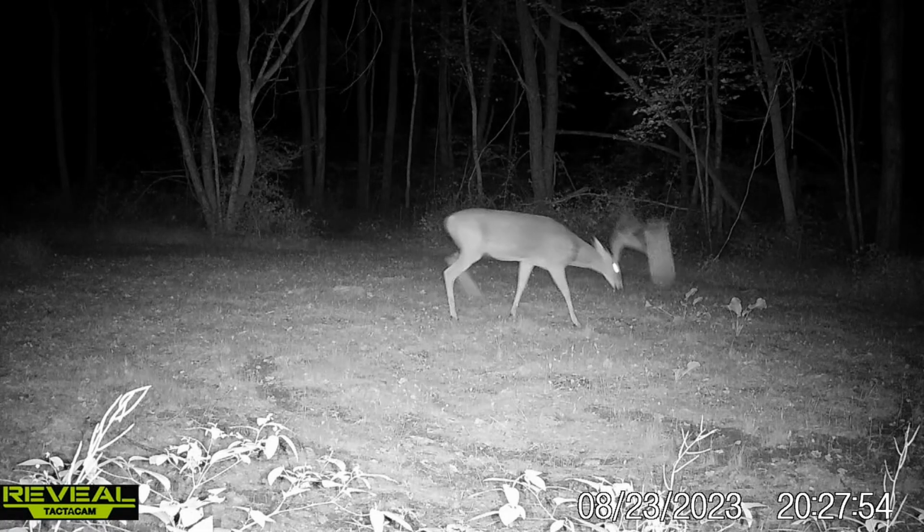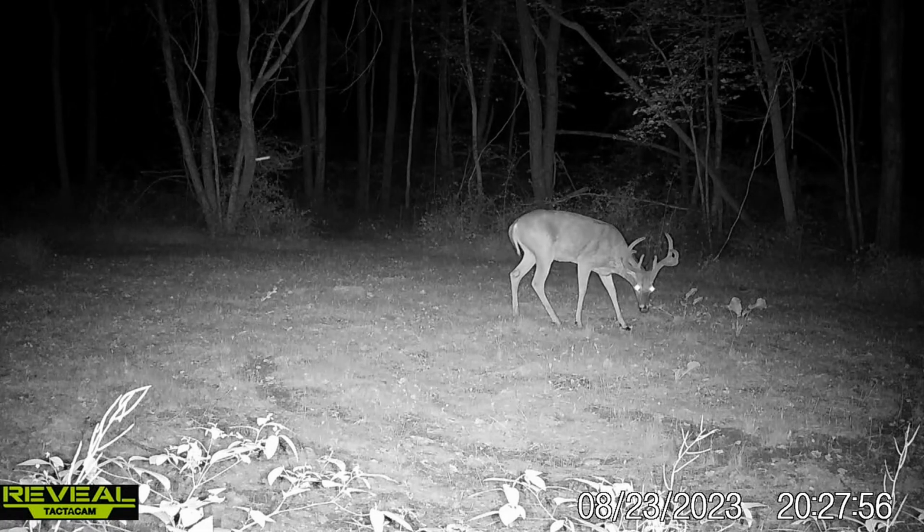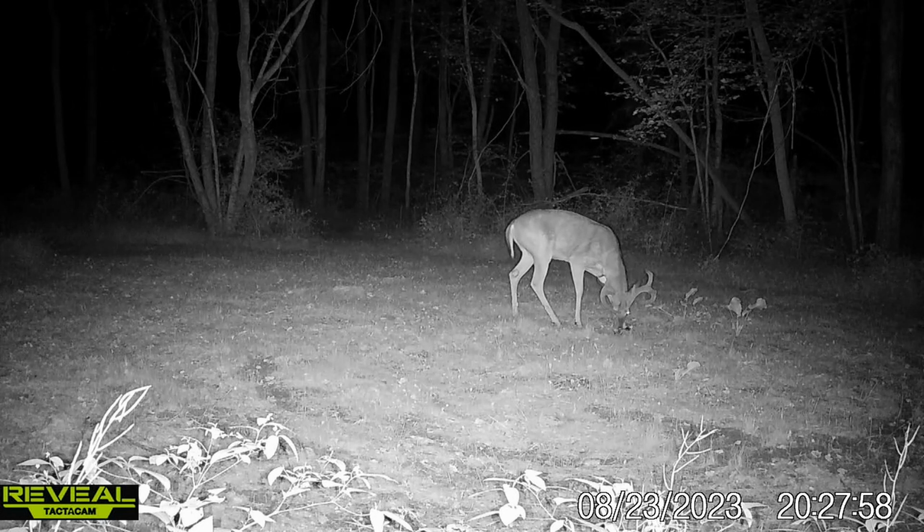So this camera here, I checked it once already. Barney was in here 3 or 4 times in the evening, just walking through. He wasn't sitting here. He was just walking right on through here. So we're gonna check it again. Hopefully he's still showing back up.